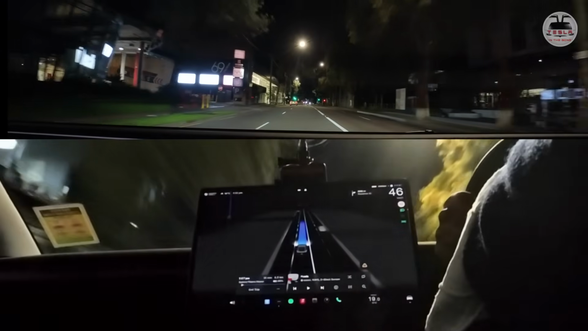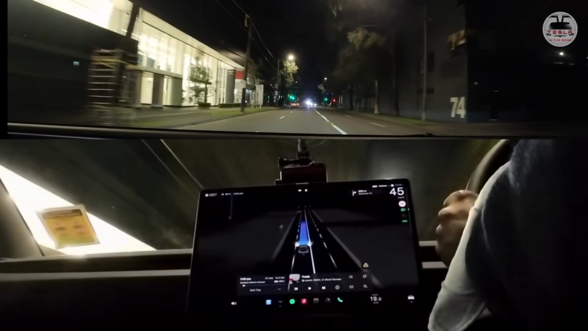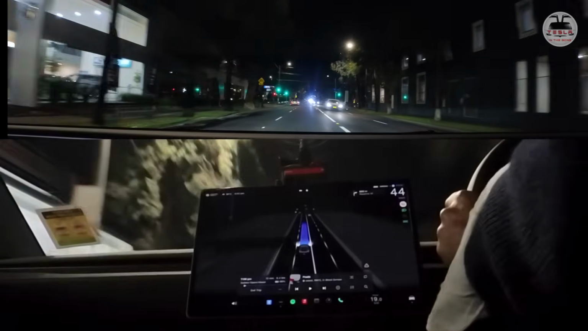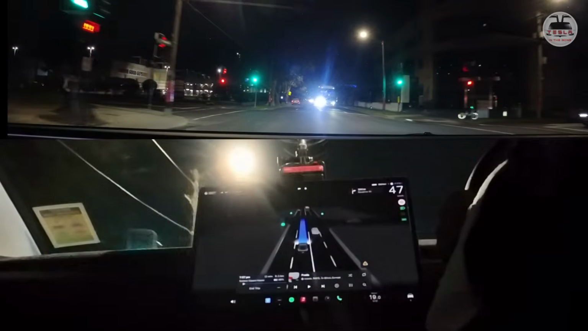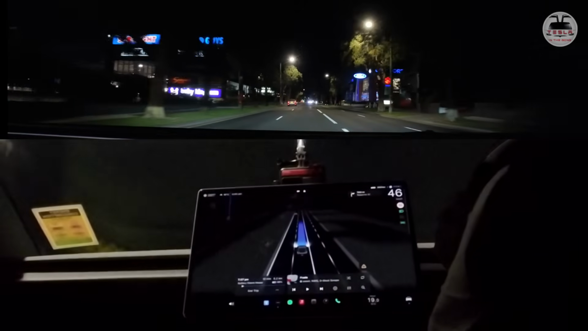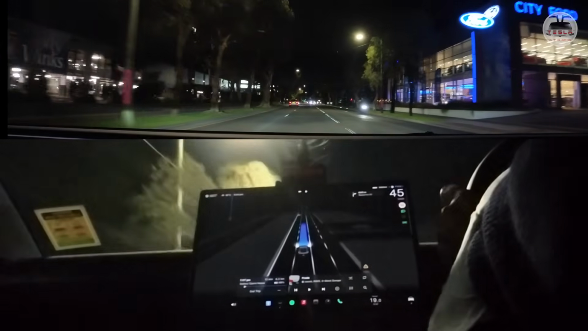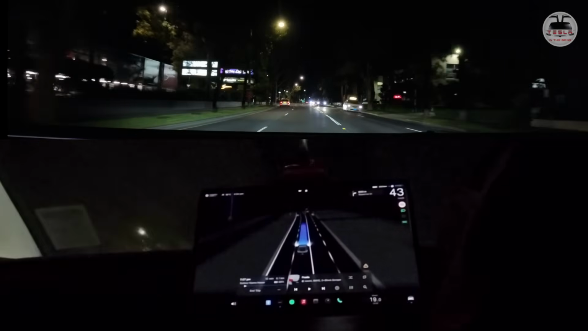Okay, now we are coming to a traffic signal. Will it go? Will it stop? I'll give a little bit of acceleration and see if it will get this. Yes. Okay, there we go. Now, people who already used the autopilot would know that if there is a follow car, the car will go, but there was no follow car. The car still went across the traffic lights there.